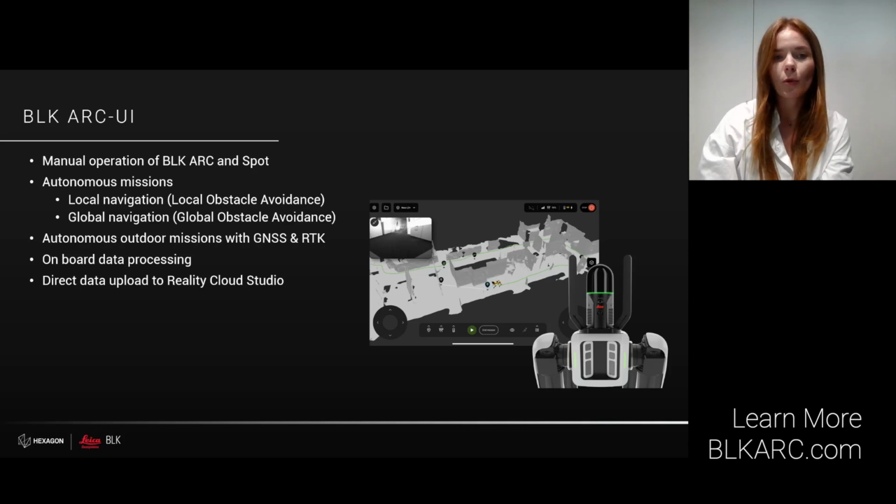And to mention a few more features, it's possible to quickly convert B2G files into E57 on board, while you are on site, as well as import the data directly from Spot to the Reality Cloud Studio.